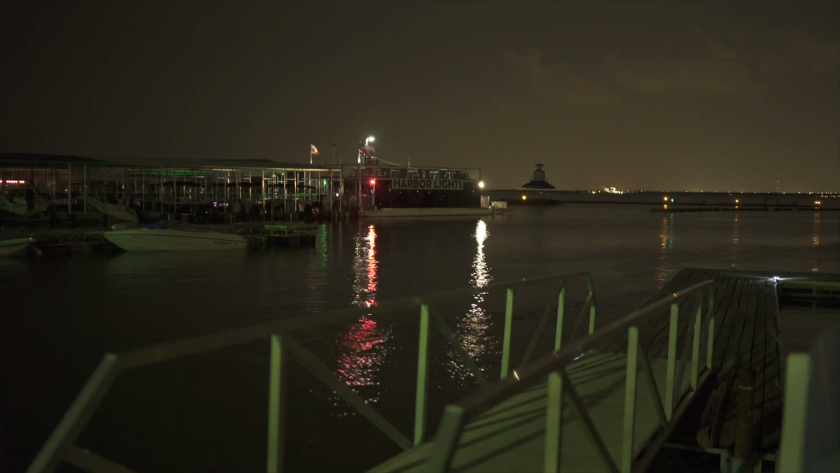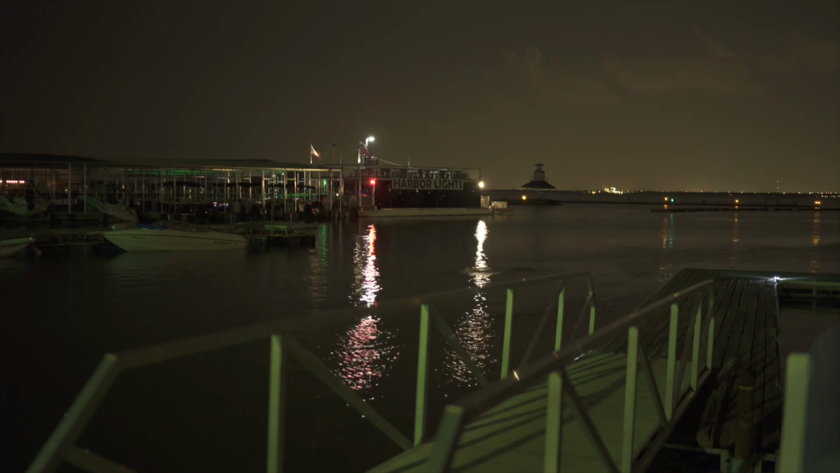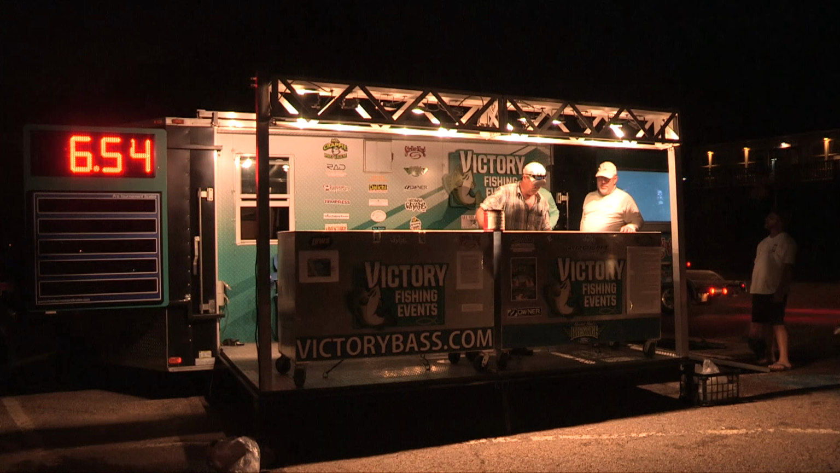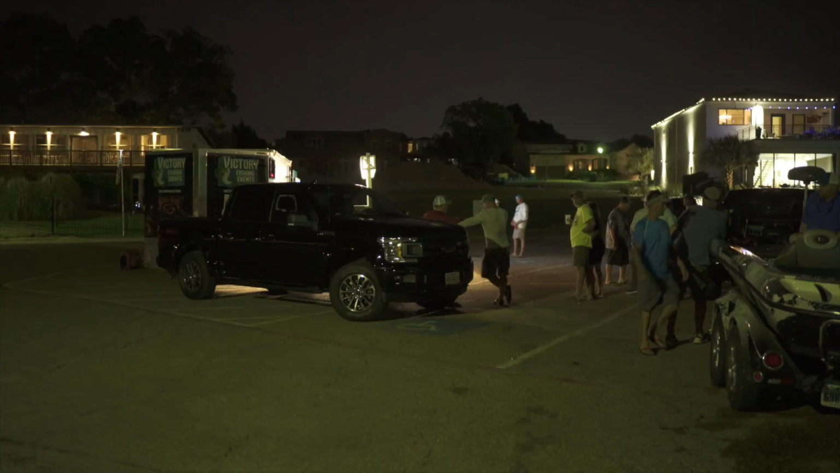It was time to take them to the scales and let the chips fall how they may. I felt we had enough with the weights I saw coming in early, but you never know until the weigh-in line closes and the last bag crosses the scales. For now, the weight to beat was a little over 16 pounds, and I wasn't certain we had it.